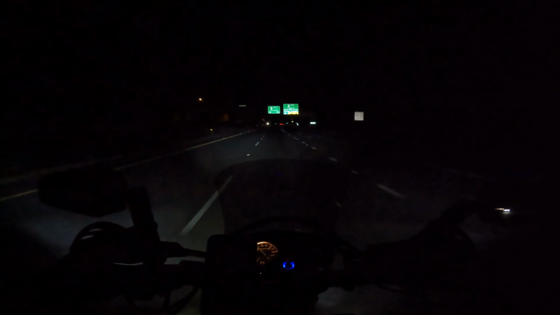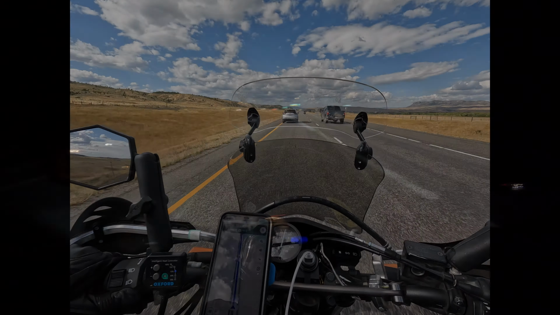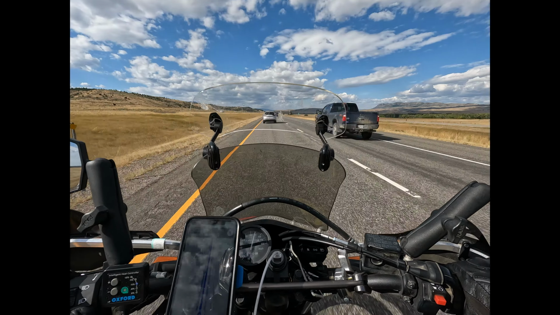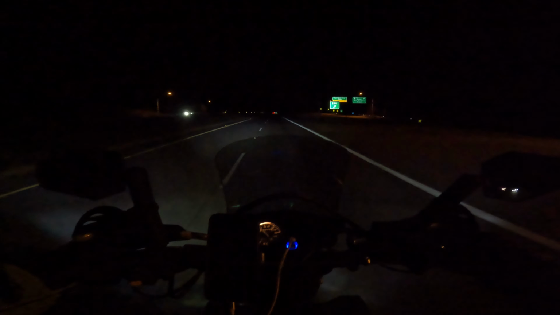It made the South Dakota trip way more comfortable of a ride, but on those high crosswinds it was dancing around. I don't know if I got any film of it doing that, but it was alarming, just whipping around, the whole damn thing. But it helped.